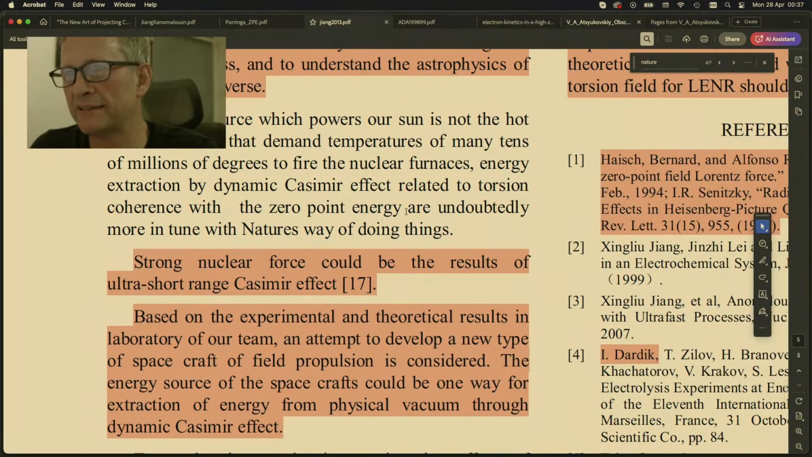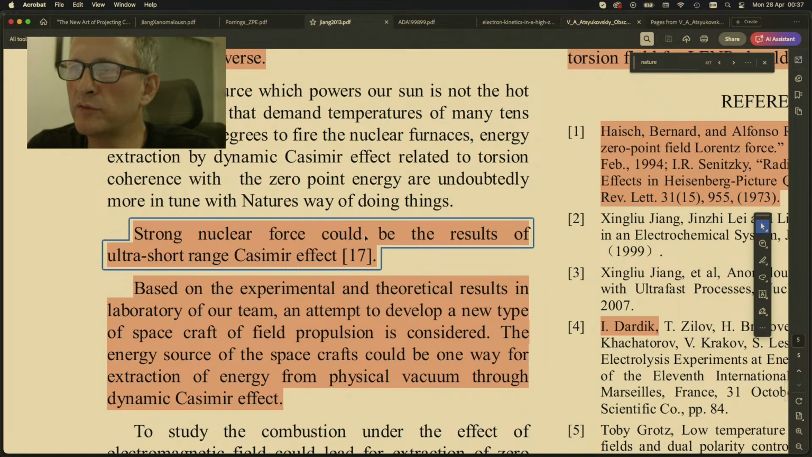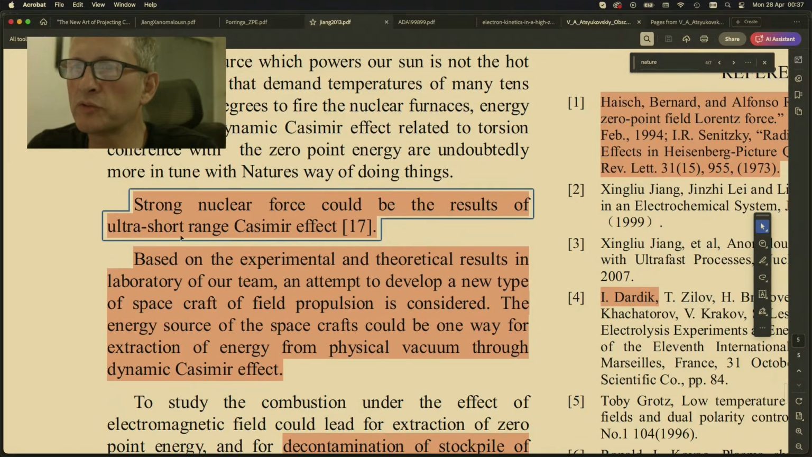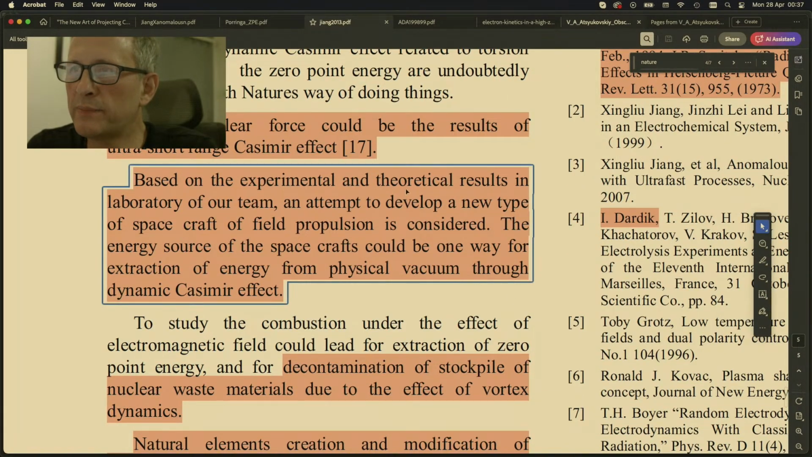So he's repeating that from his previous presentation. Strong nuclear force could be the result of ultra short range Casimir effects. Based on the experimental and theoretical results in the laboratory of our team, an attempt to develop a new type of spacecraft of field propulsion is considered.